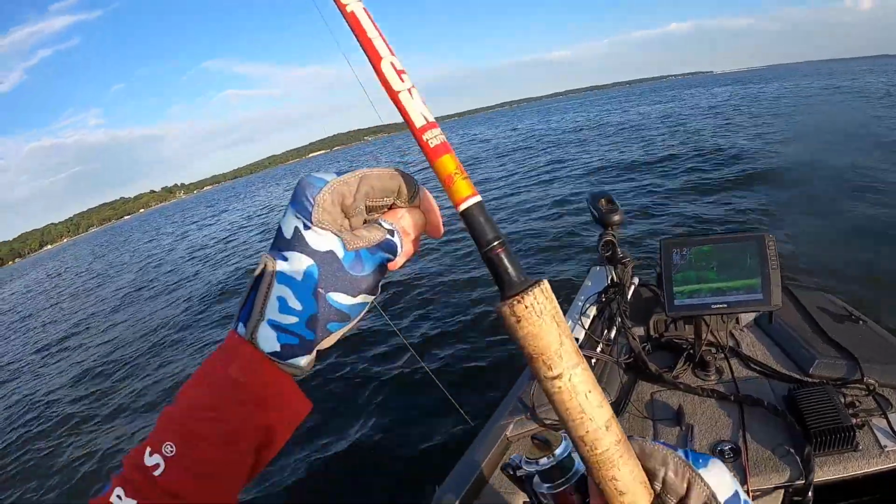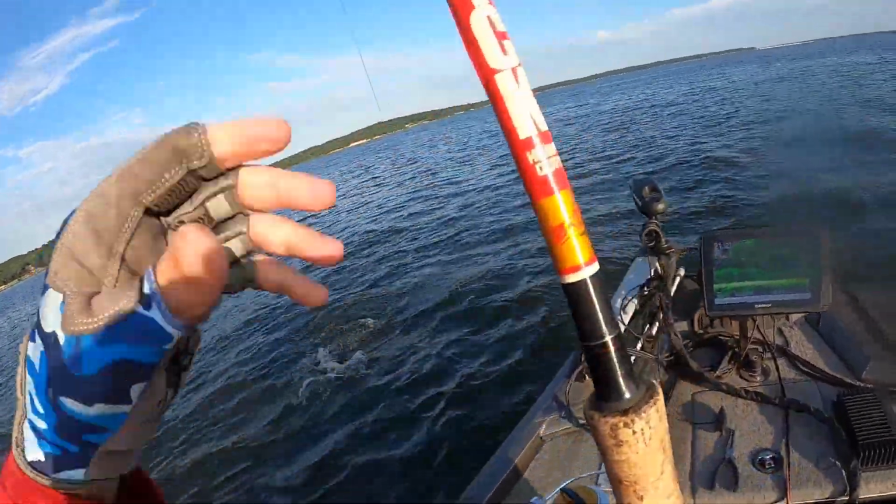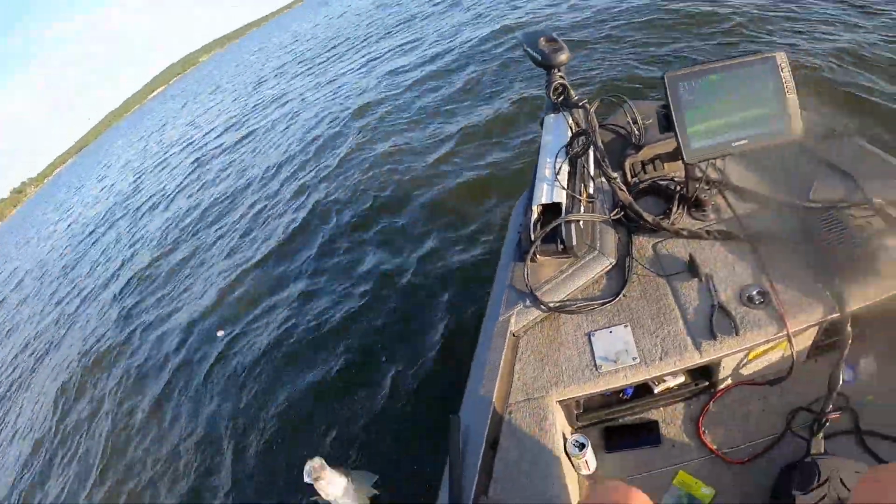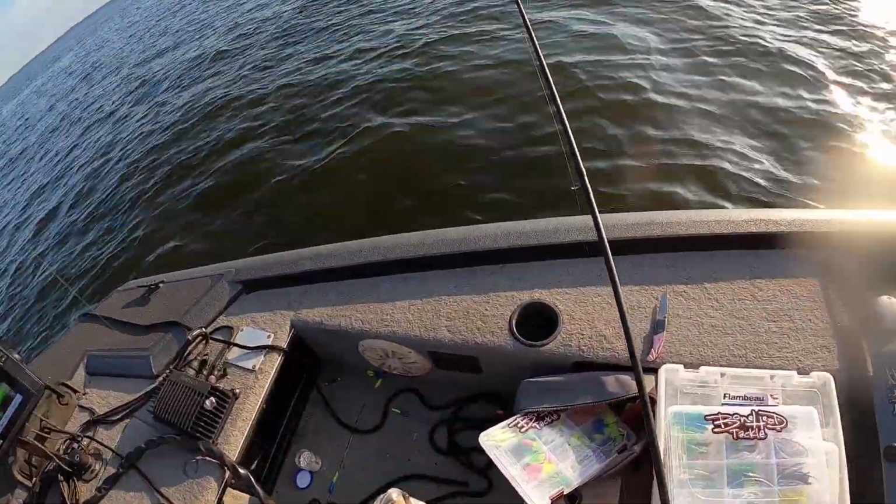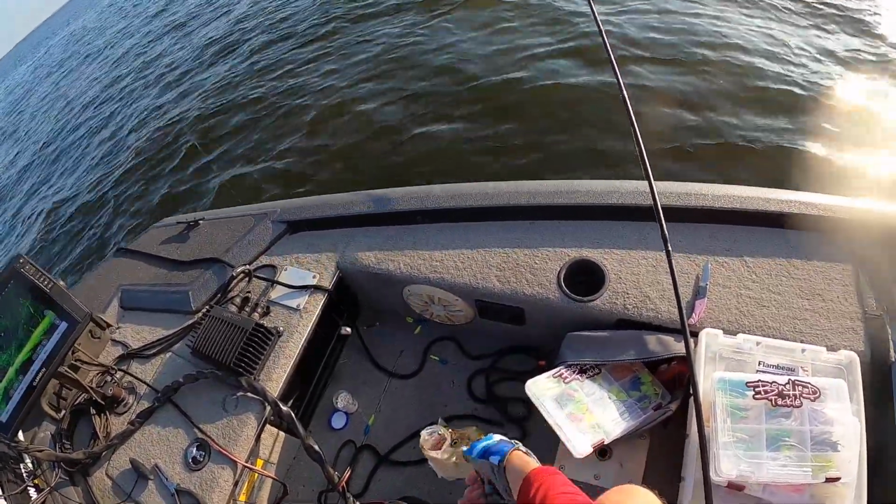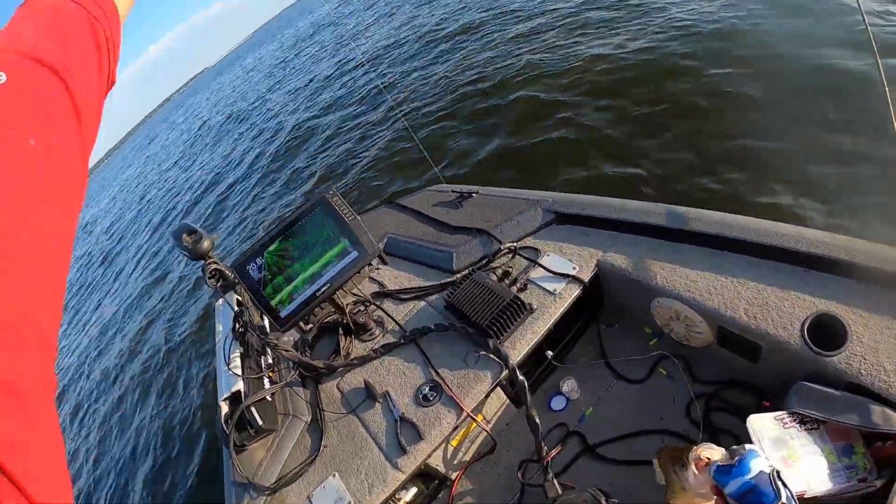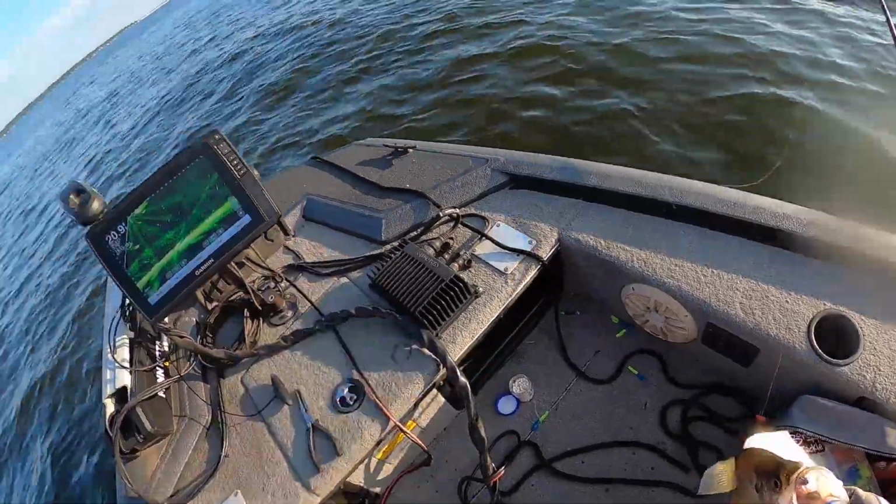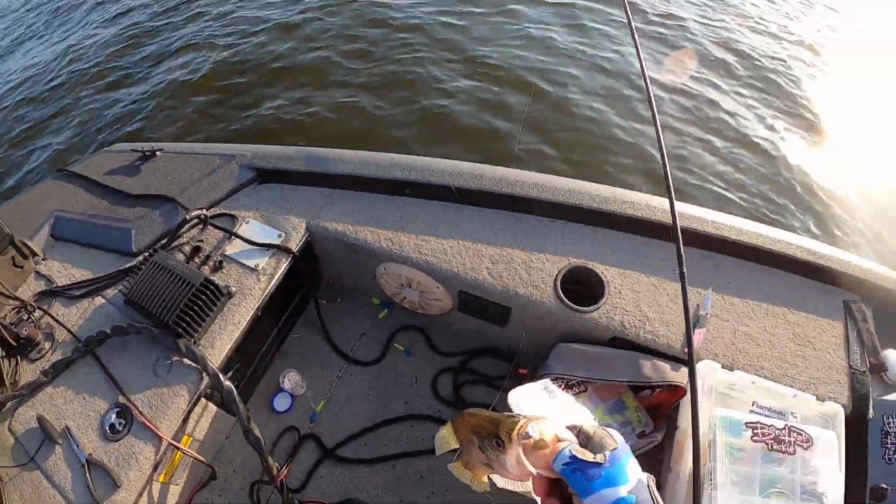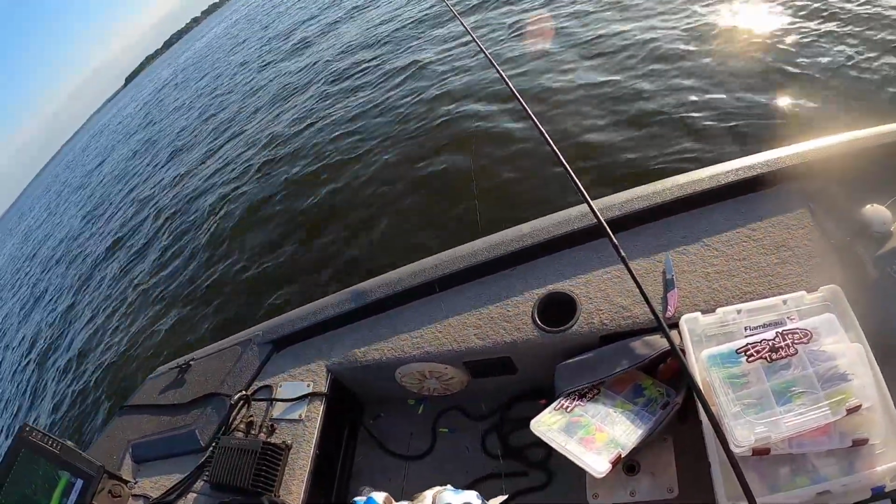He hit it when it got down there. Oh, that's a big crappie. That's a big crappie. Oh, don't come off. Don't come off. Well, he ain't no giant like I thought he was, but that's what we're looking for.